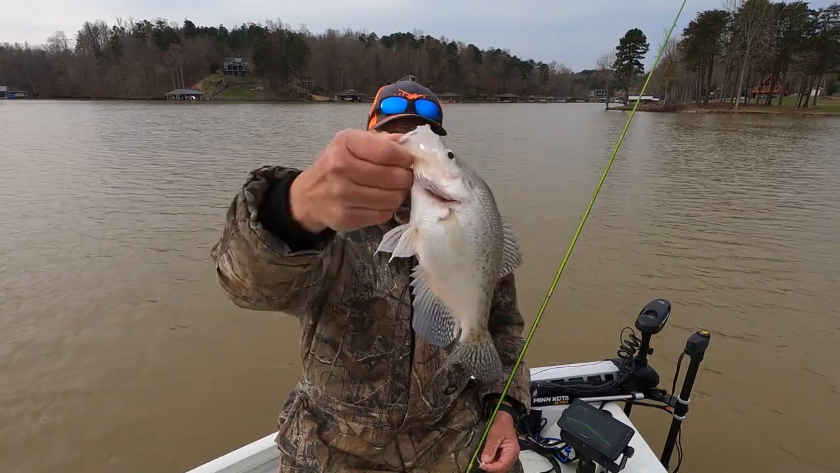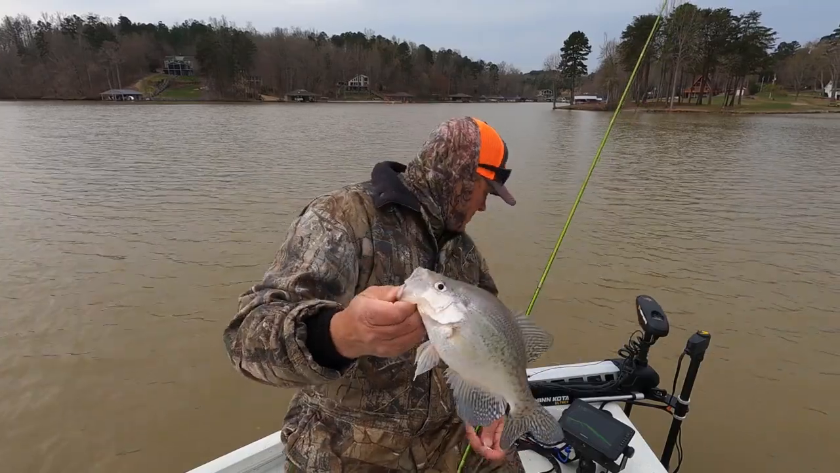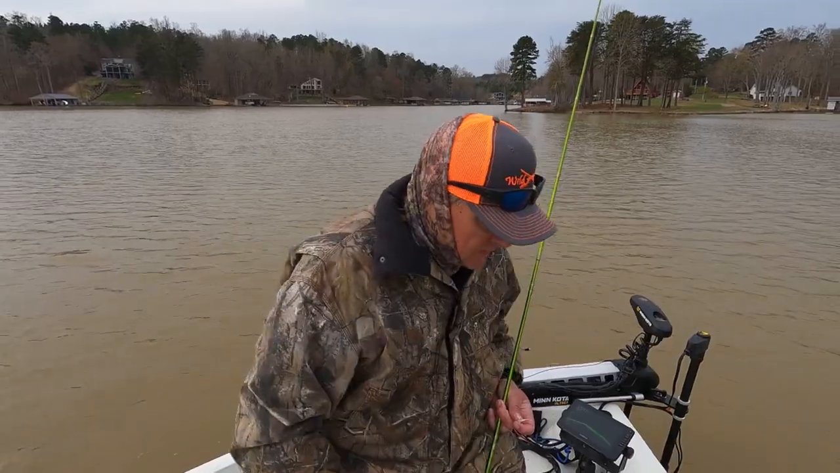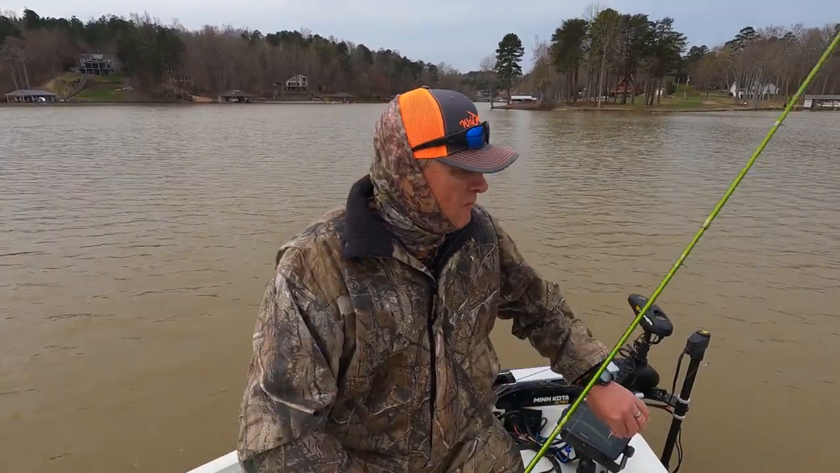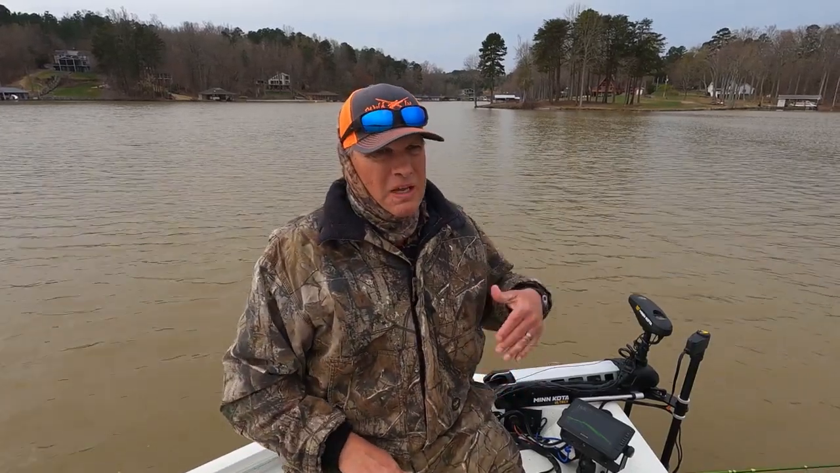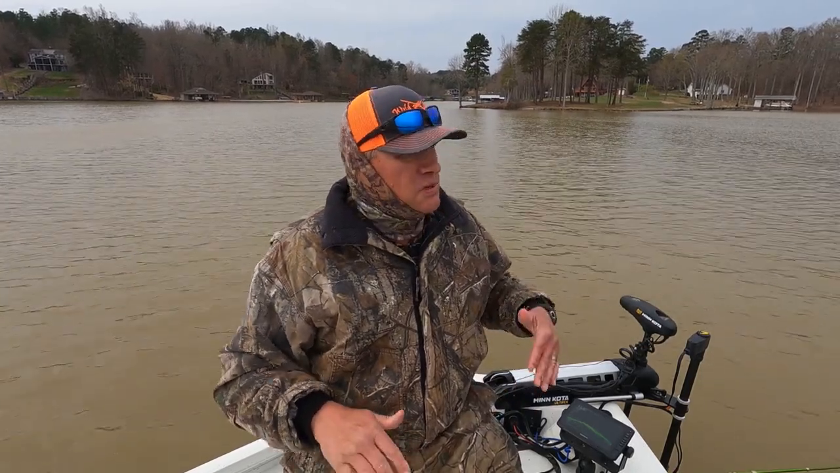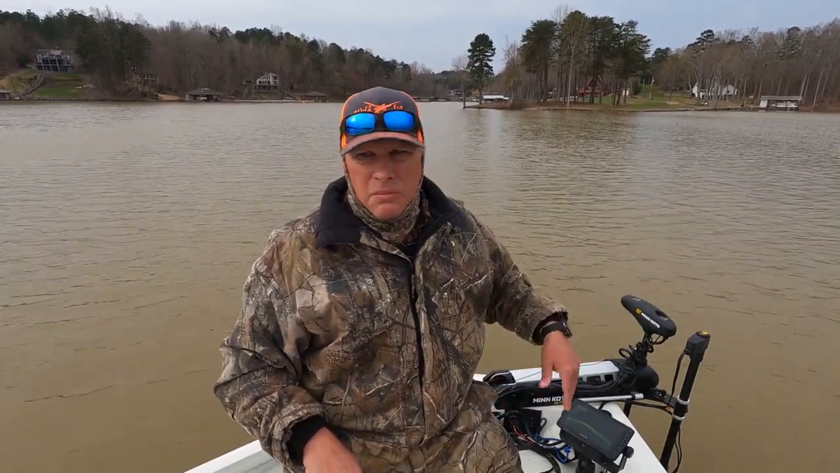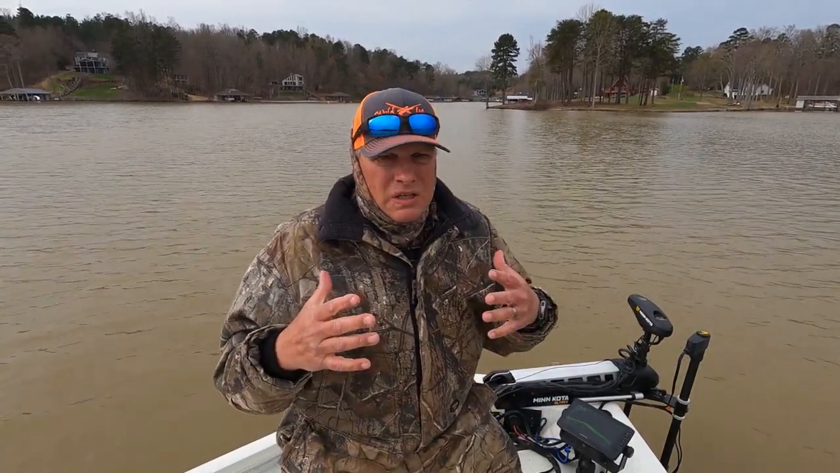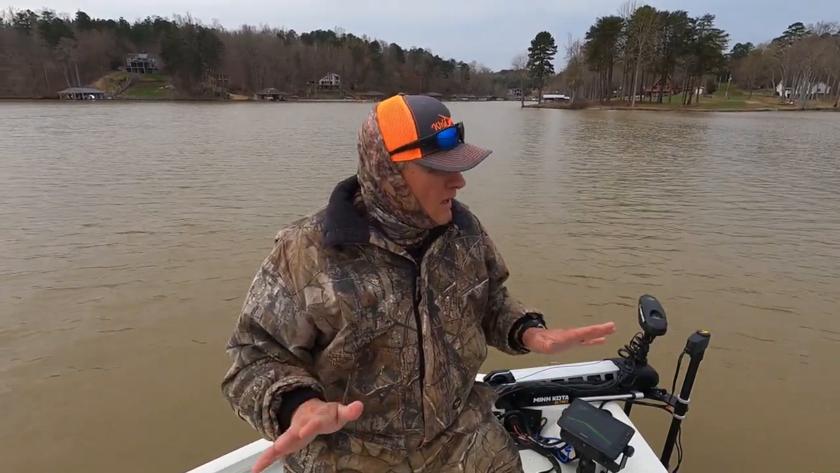Good gracious. She's full of eggs. Probably close to 11.5-inch fish there. Boom. As always, if you don't have live scope, that fish was in 17 feet of water out on a point, suspended up, no more fish around it. Like I said earlier, fish is up in the water column, just scattered along the bank. So you could probably catch these fish trolling or spider rigging.